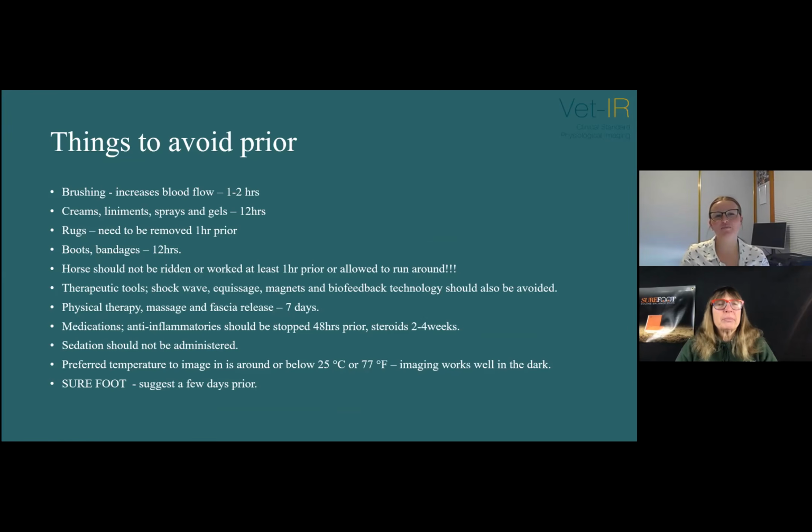So then things to avoid prior to your appointment. Brushing or touching the horse overly increases blood flow and should be avoided 1 to 2 hours before your appointment. Try and avoid creams, liniments, sprays, and gels for 12 hours. Rugs should be removed 1 hour prior, and boots and bandages should be avoided 12 hours prior. And for our Americans, rugs or blankets. Oh, I didn't know that. Yep. Blankets, rugs and blankets. Horses should not be ridden or worked at least 1 hour prior, or be left in the paddock to run around with their friends.